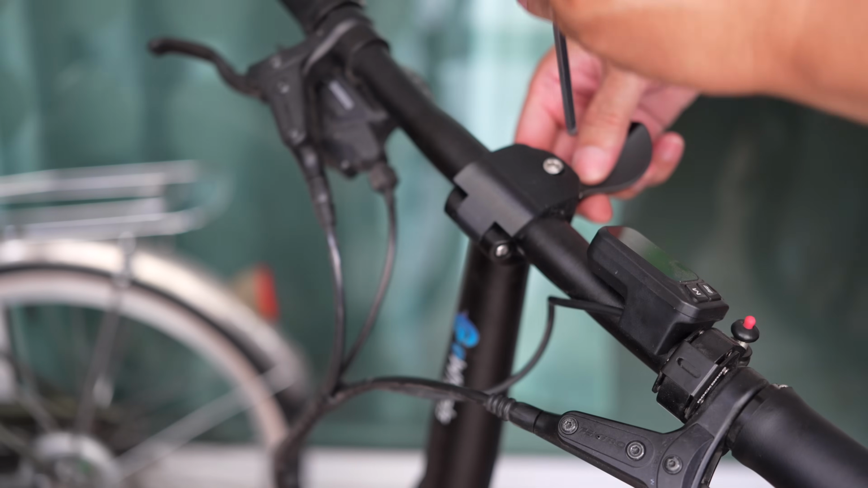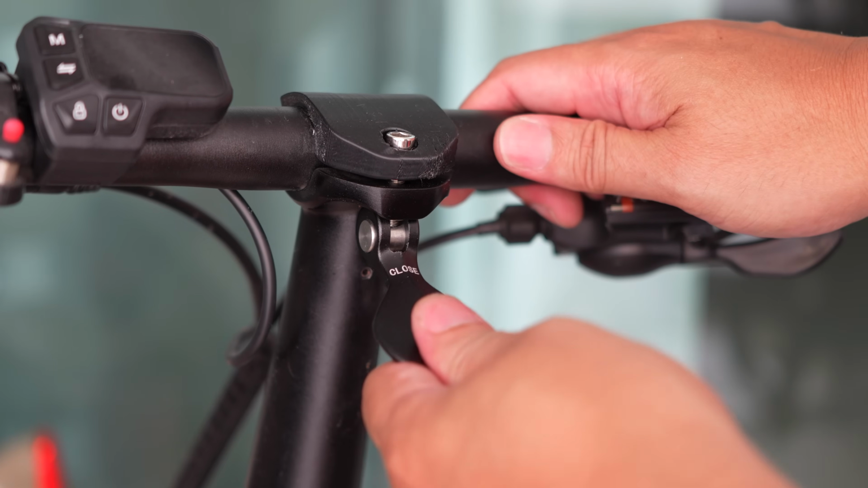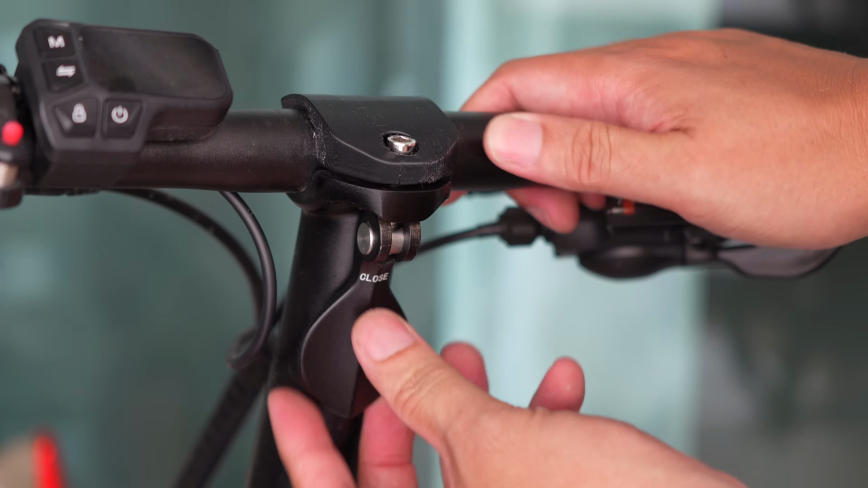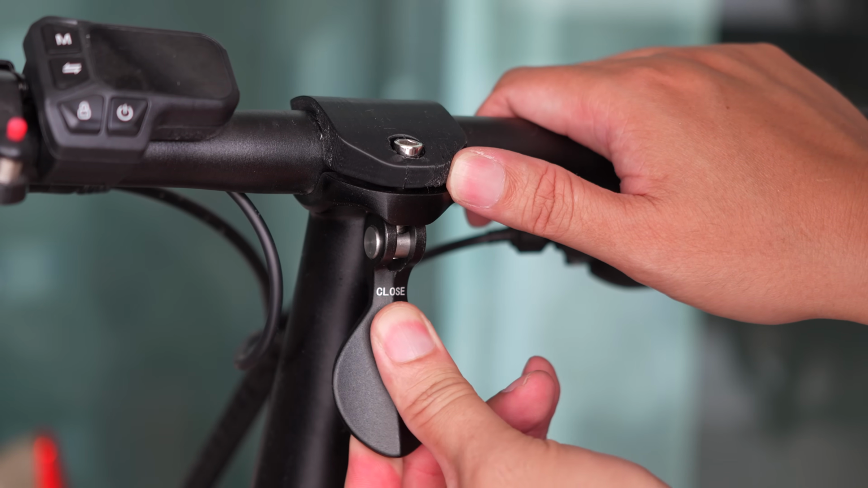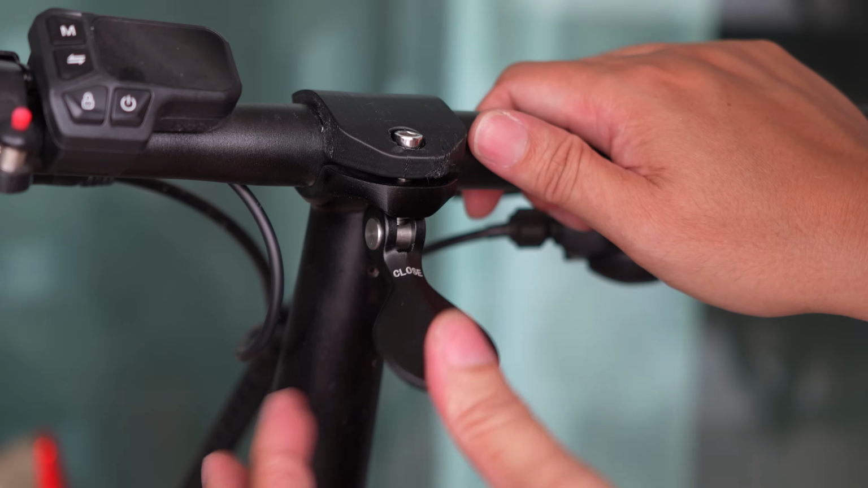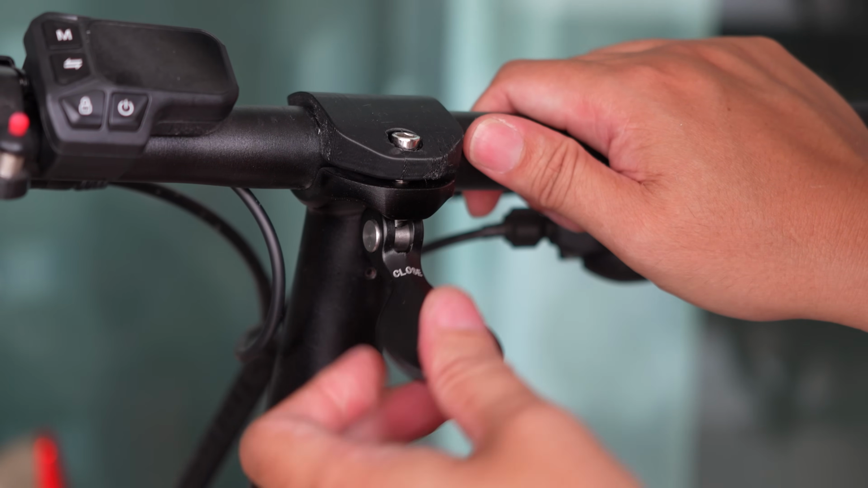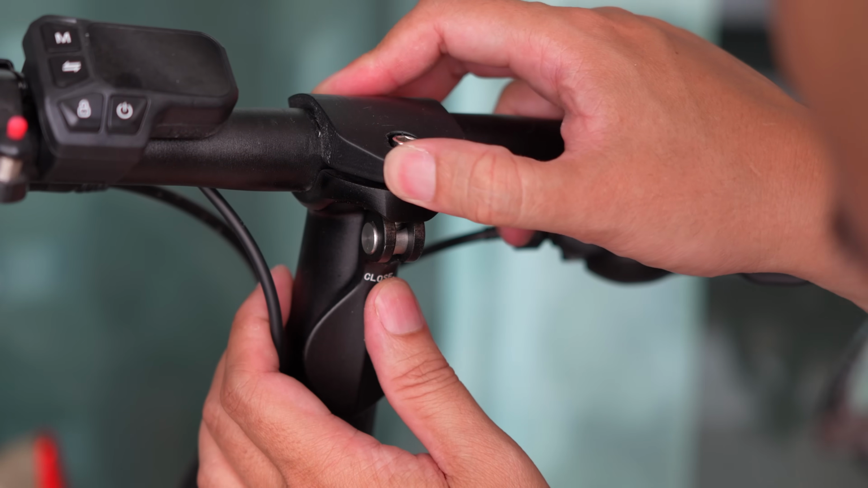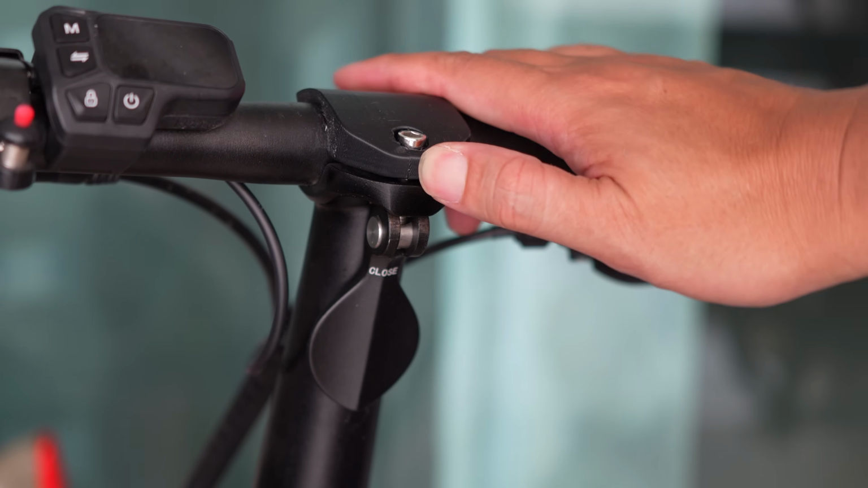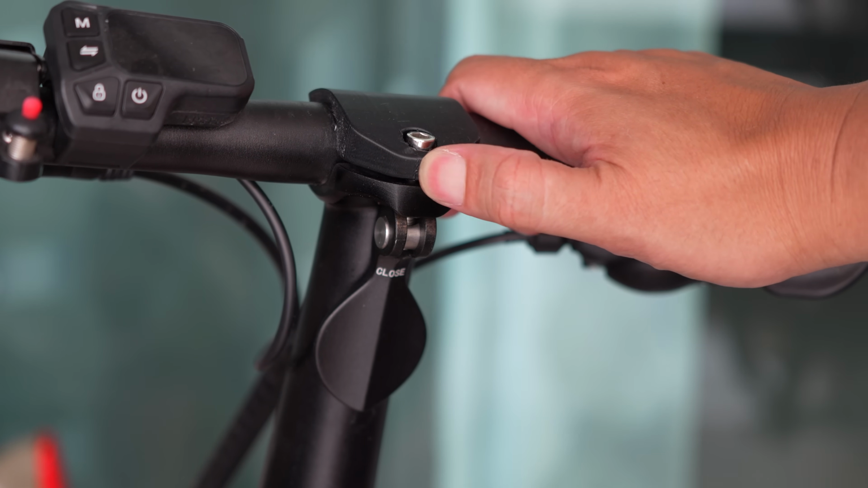But nylon shouldn't break. I think I see a layer line separation here.